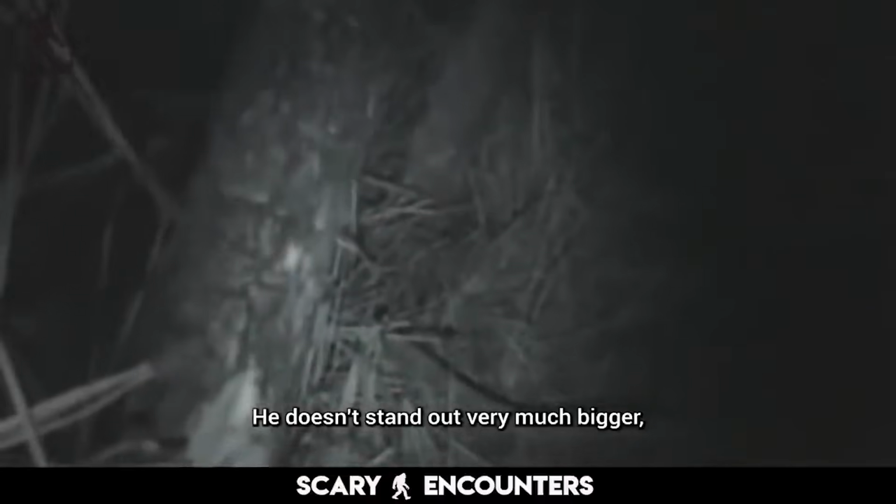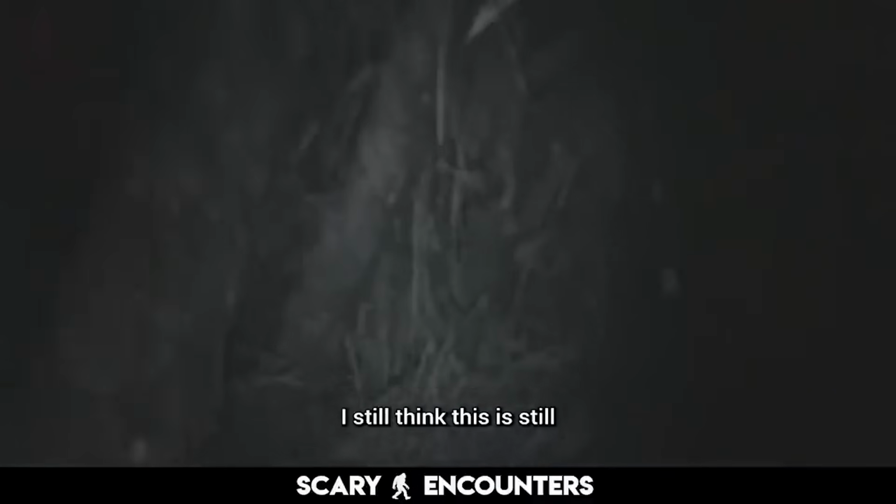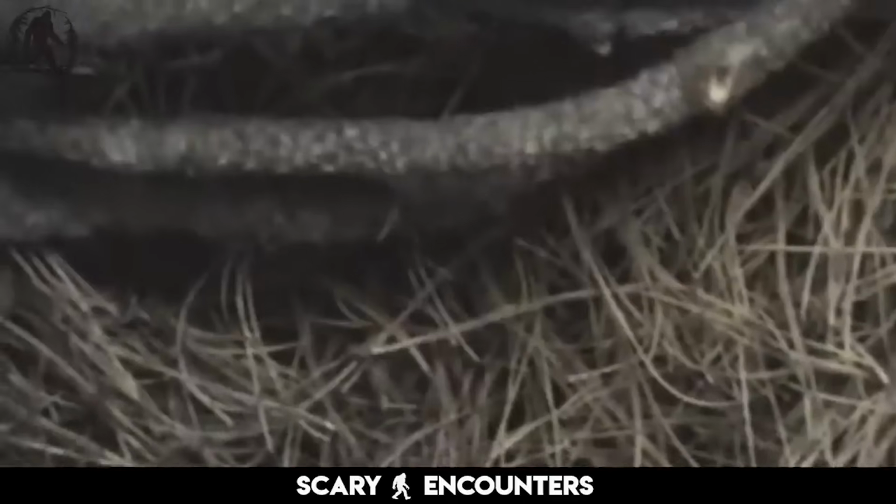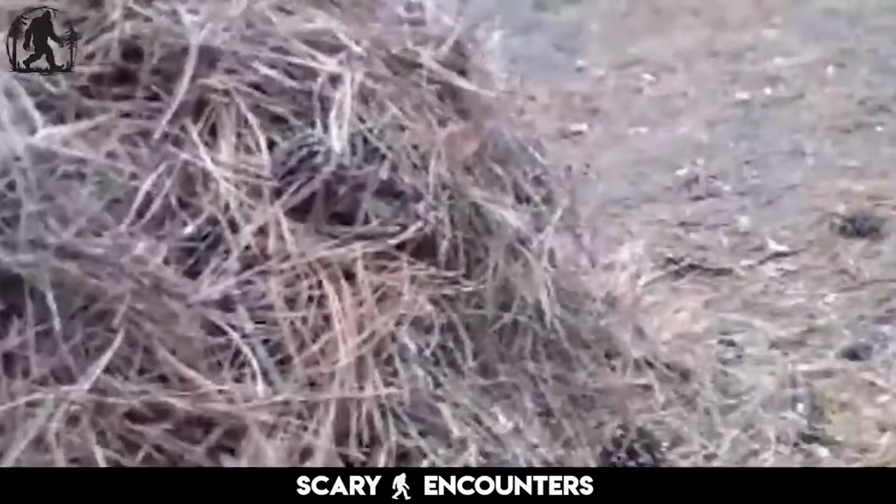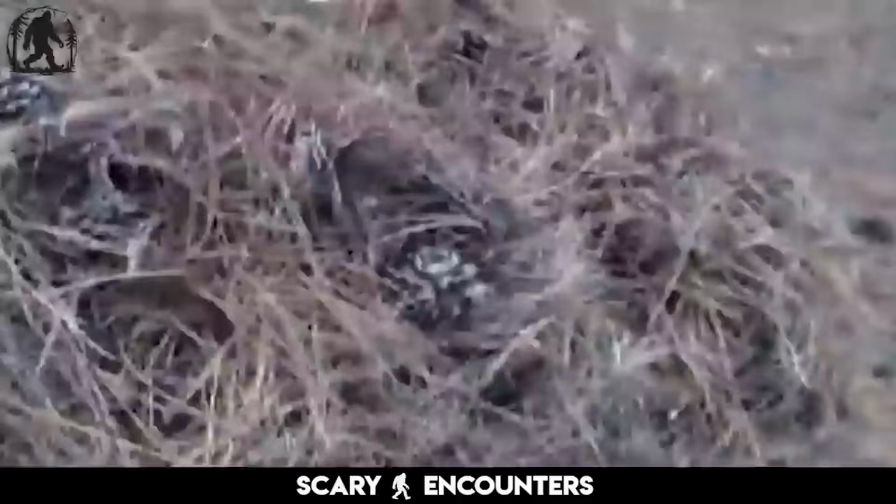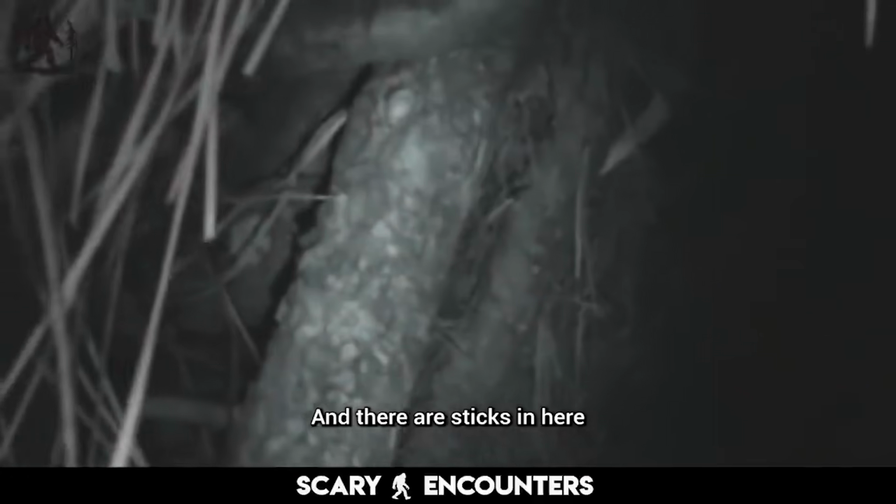It doesn't fan out very much bigger, but it does a little. I still think this is still under construction. Questioning what kind of creature could have built it. Determined to get a closer look, the team inches forward. The nest is not just an exterior shell. It has depth. The inside is partially hollowed out, with layers of debris placed with clear intention. And there are sticks in here that have been propped up on the sides.